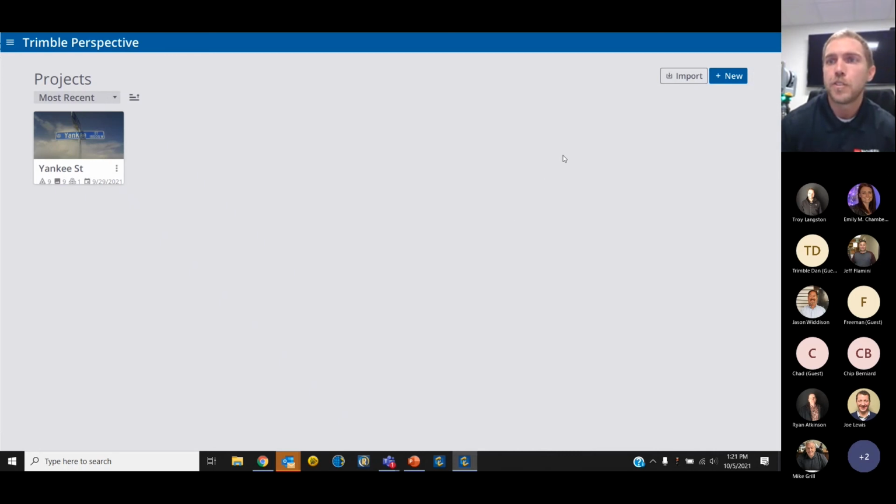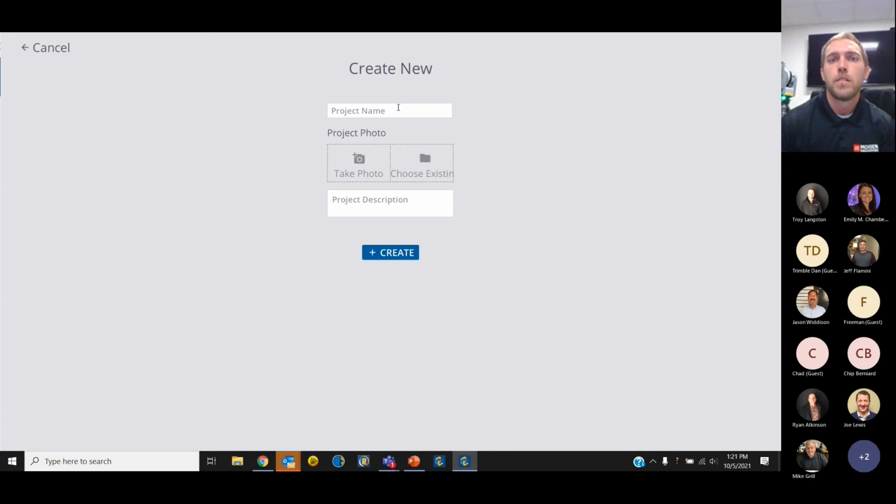Okay, without further ado, I'm going to start by creating a new project. We are going to end up importing this Yankee Street project over here to the left and check out geo-referencing, and then we'll do some manual registration just to show you the workflow in that as well.